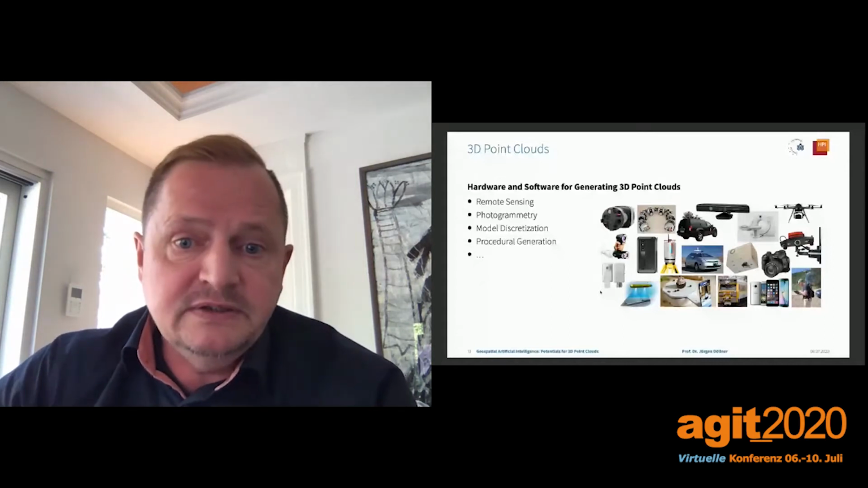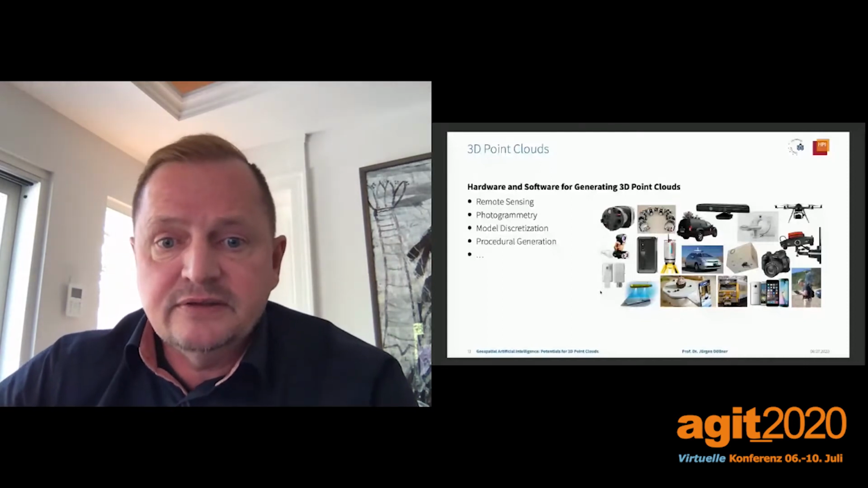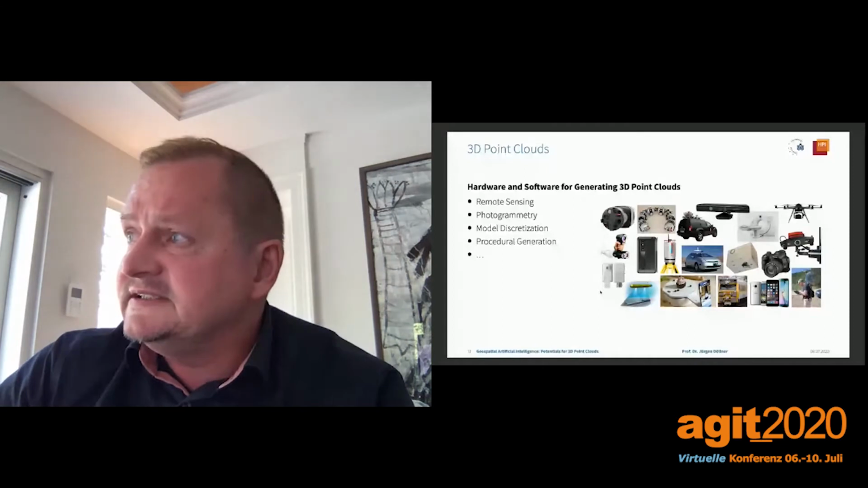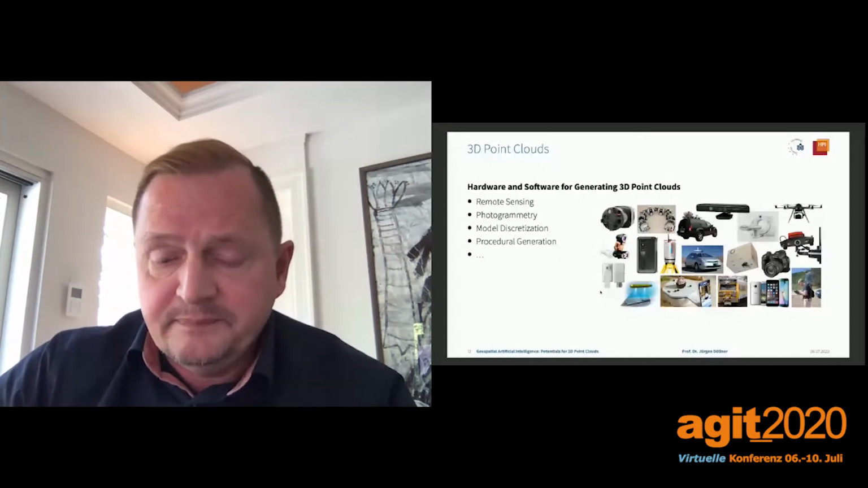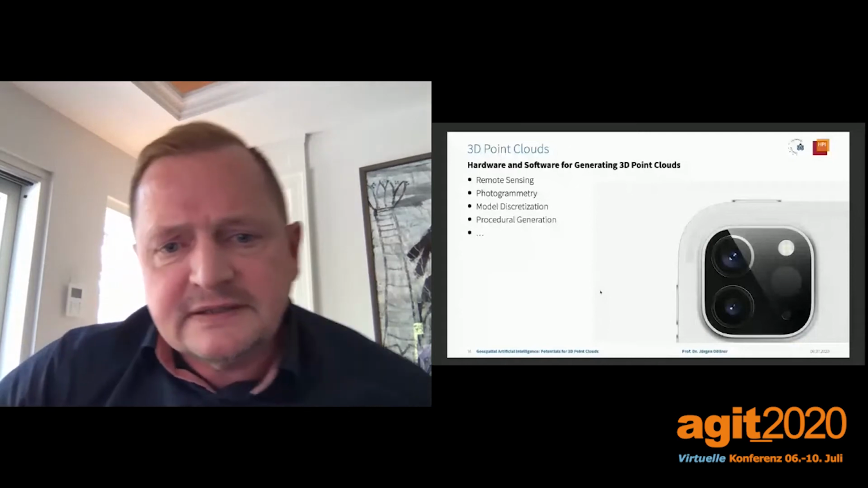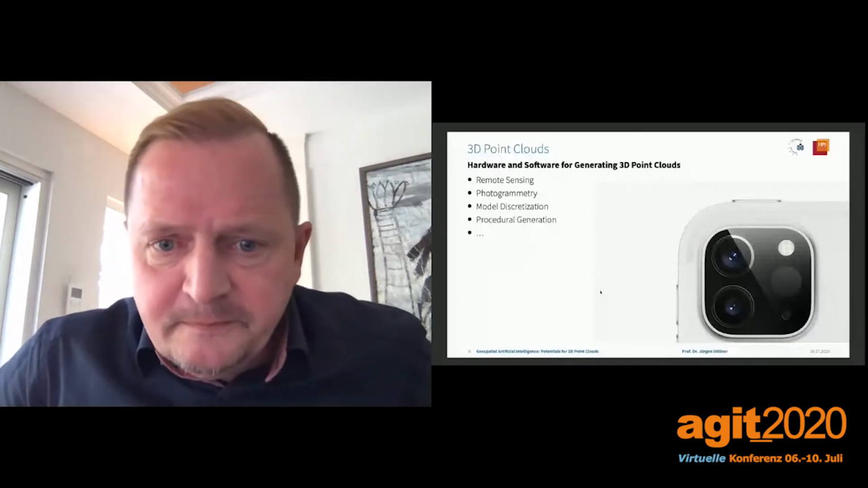And of course, we can use procedural generation techniques to synthesize 3D point clouds. Most of you are very familiar with these techniques, and most of you will have had contact already with many point cloud applications.